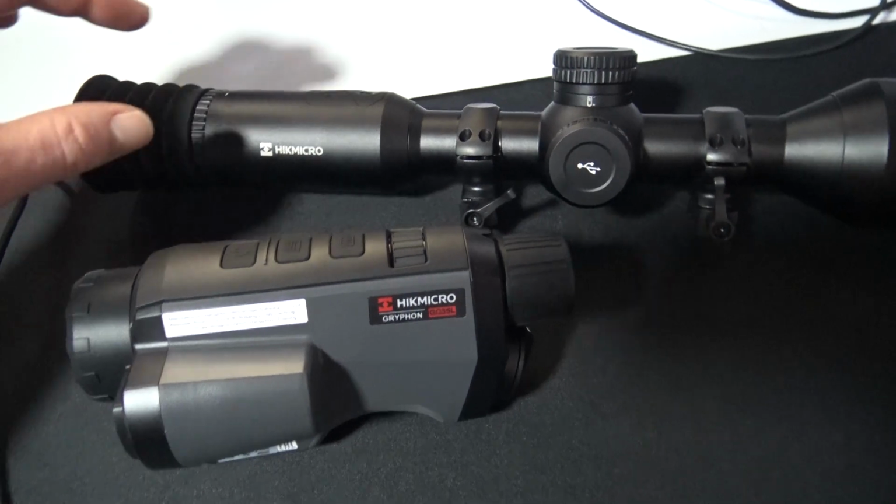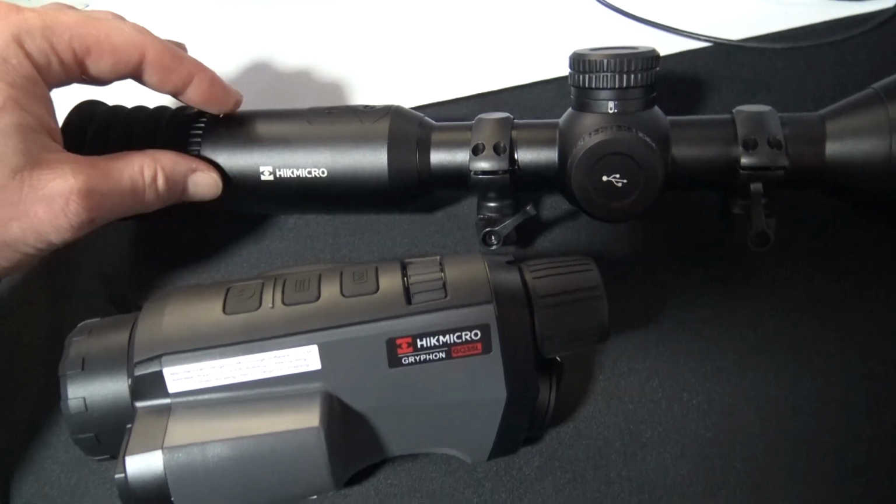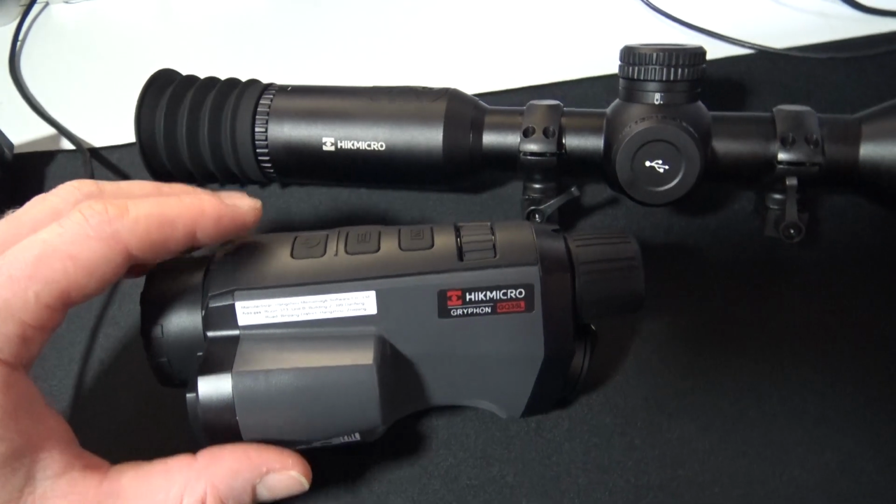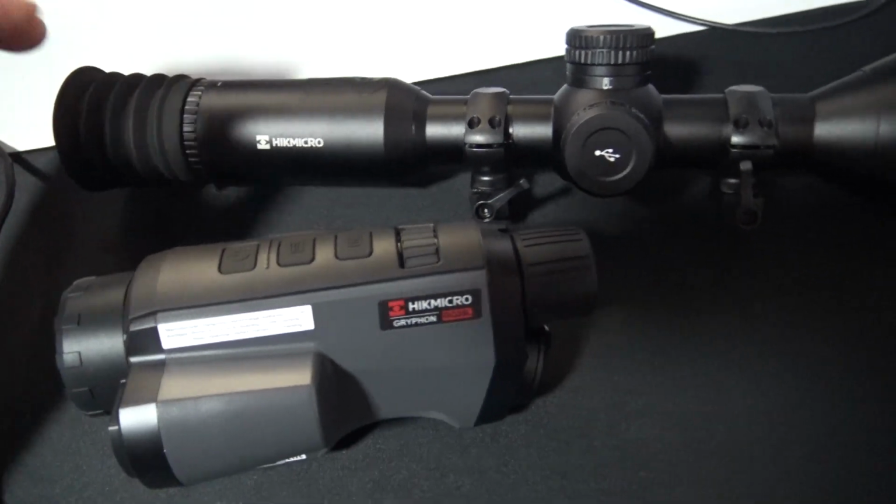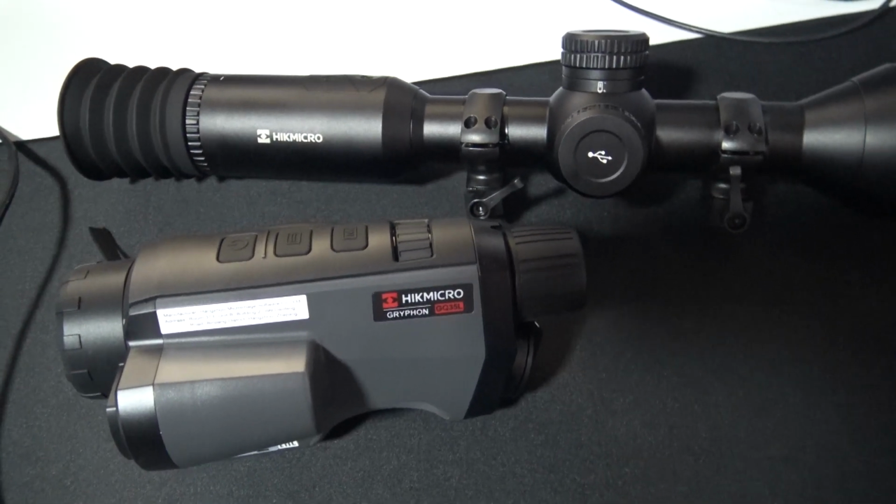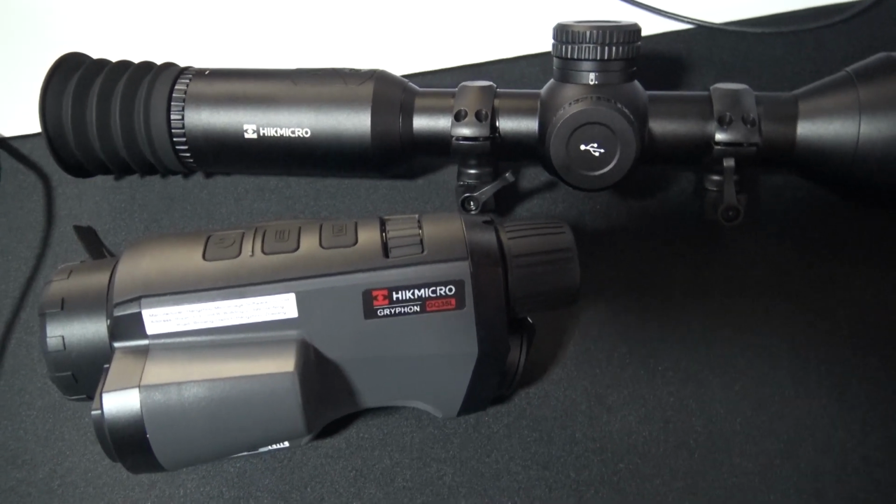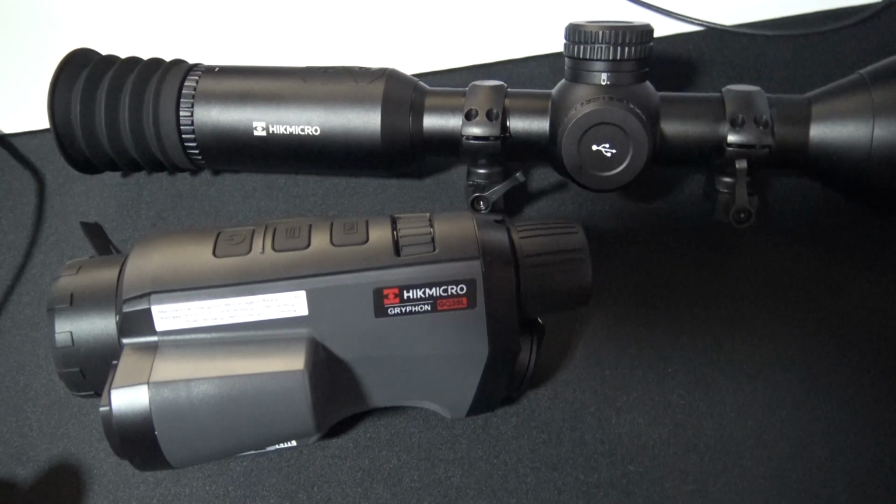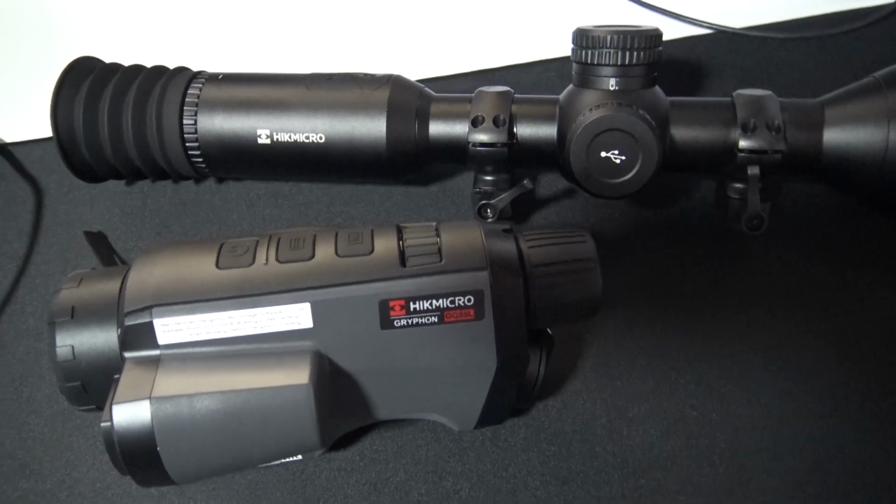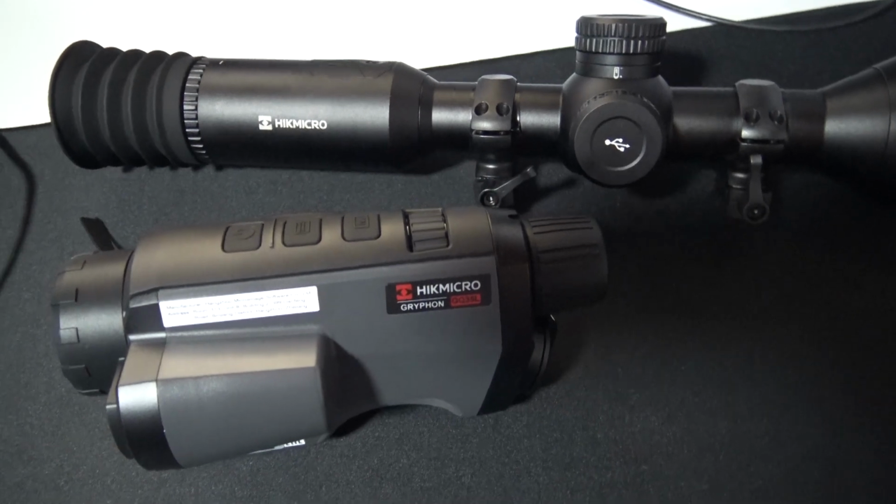You'll see that the SQ50 currently has two upgrades that we need to run, so not just the one file, but two. And then the Gryphon only has one. That's something to keep in mind if you do the upgrade on the app itself. Sometimes you're not getting the absolute latest update, or it may not run both updates, so you could be missing out on some important fixes or improvements. So in my opinion, it's best to download the latest firmware from the Hikmicro website and install it through a computer if you're able to.